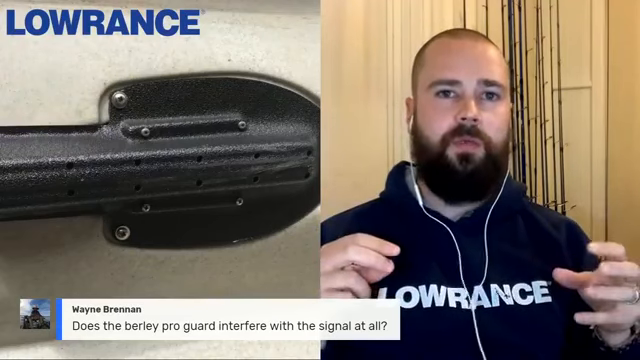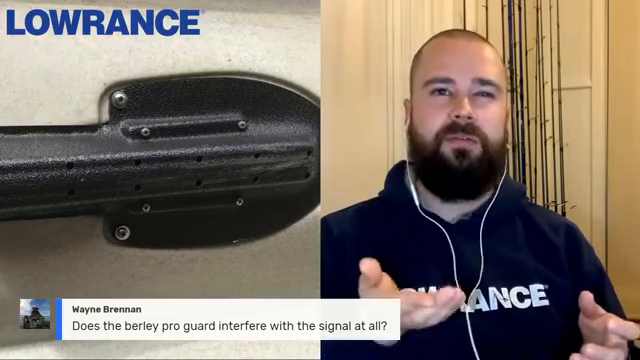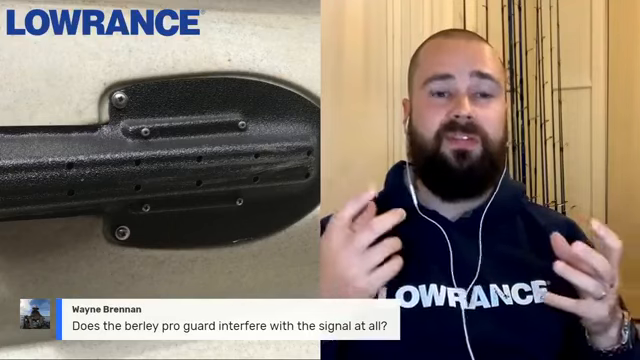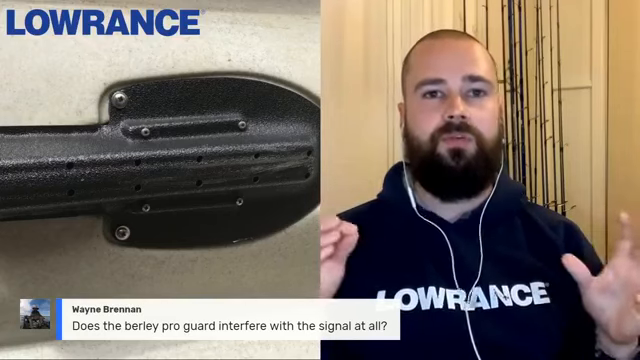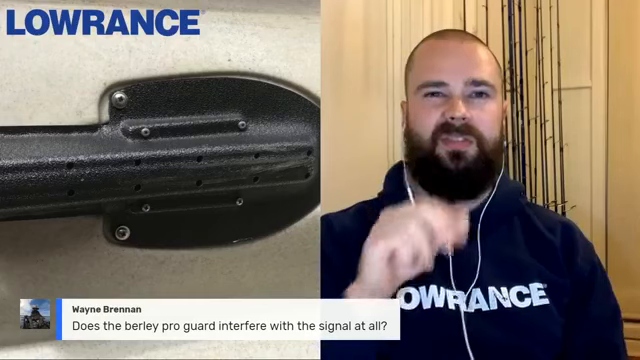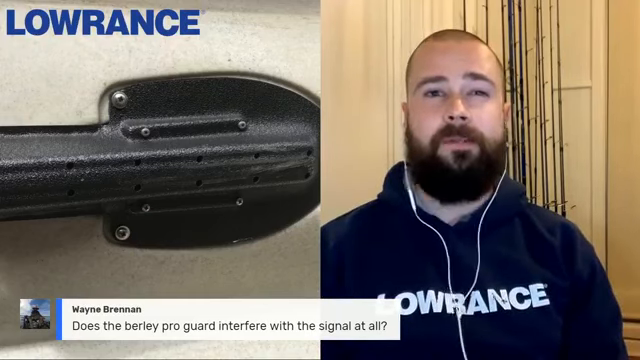A lot of the newer Hobies have a guardian system, which essentially retracts the transducer and protects it in a way as well. But this just allows you to have this transducer shield over the top of the transducer at all times. So you know that your transducer has been protected, but the thickness of that transducer shield still allows the signal to pass through without any issues whatsoever.